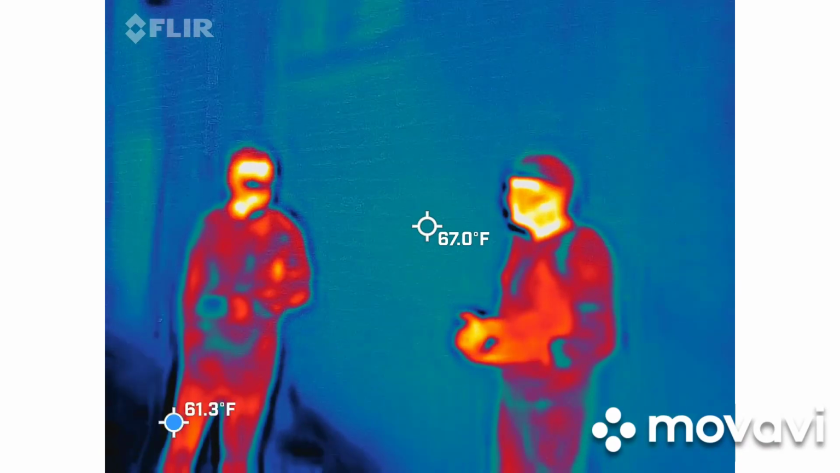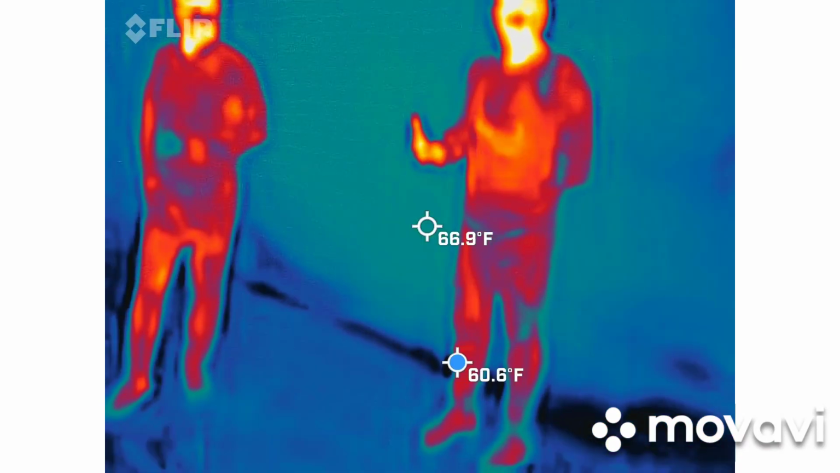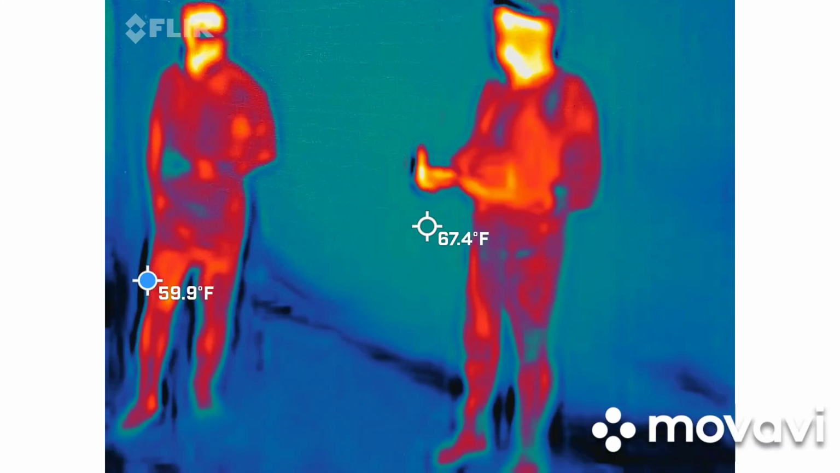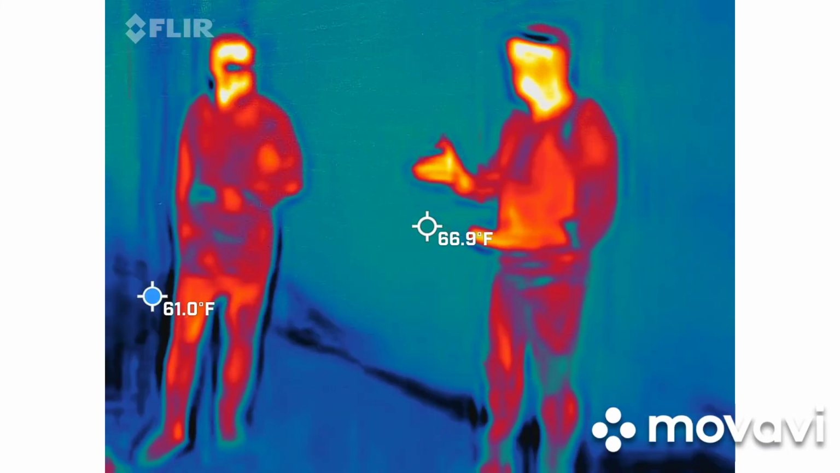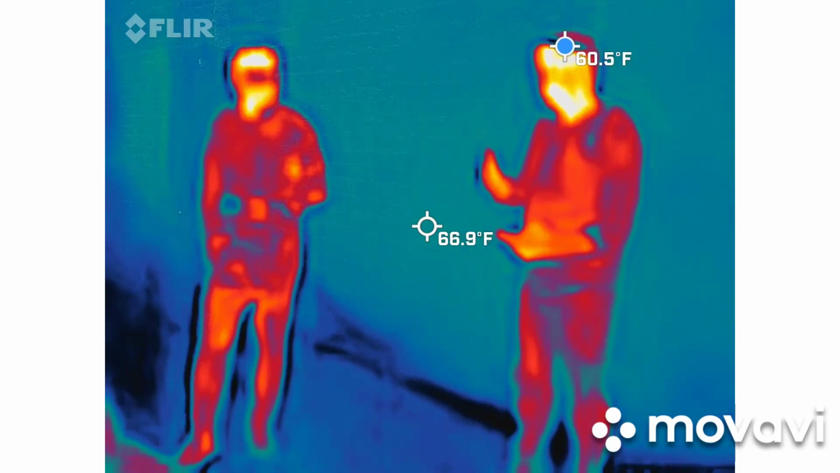Keep in mind too, why this is considered lower class people with those little tiny shotgun houses. If you're unfamiliar with that term, it's basically a 1 to 2 room house. You can shoot a gun through the front and it'll go out the back. That's why it's called a shotgun house. Sorry, that's a northern term. Sometimes I forget my audience.